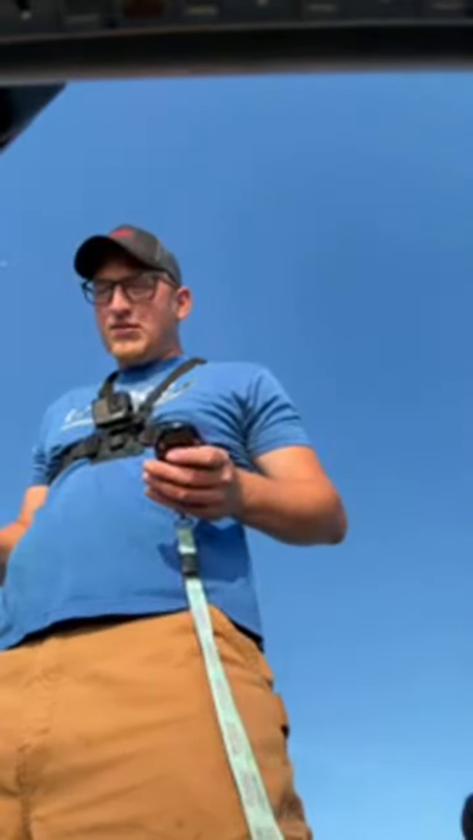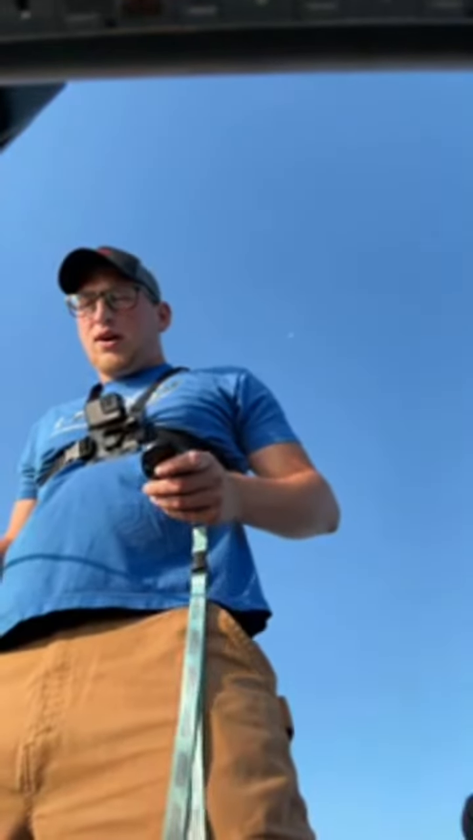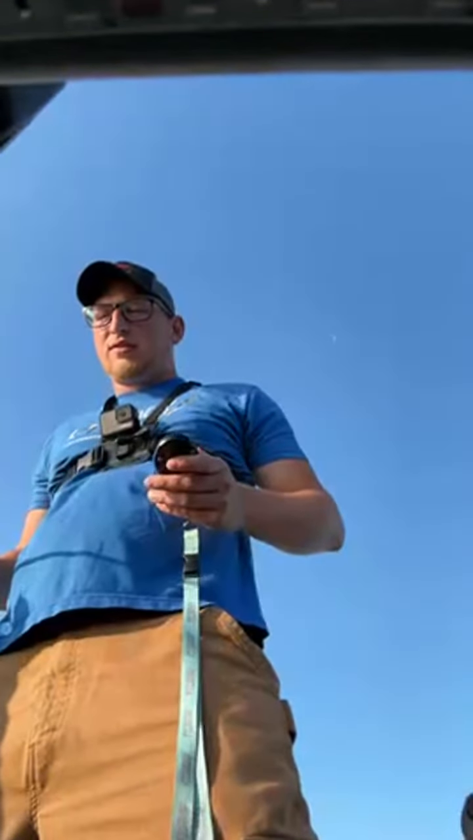There's some over there. Getting in sniping position. Let's go find these fish. A lot of boats out here today. There's a tournament, a walleye and steelhead tournament out of Erie, Pennsylvania today. So there's a lot of boats out here.